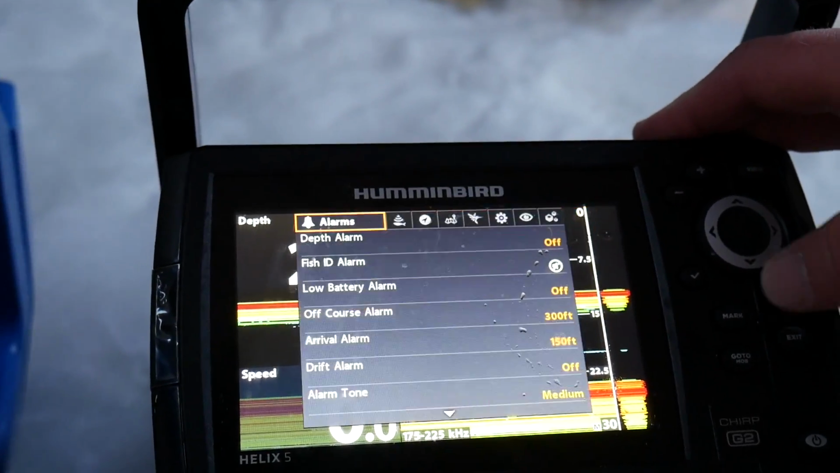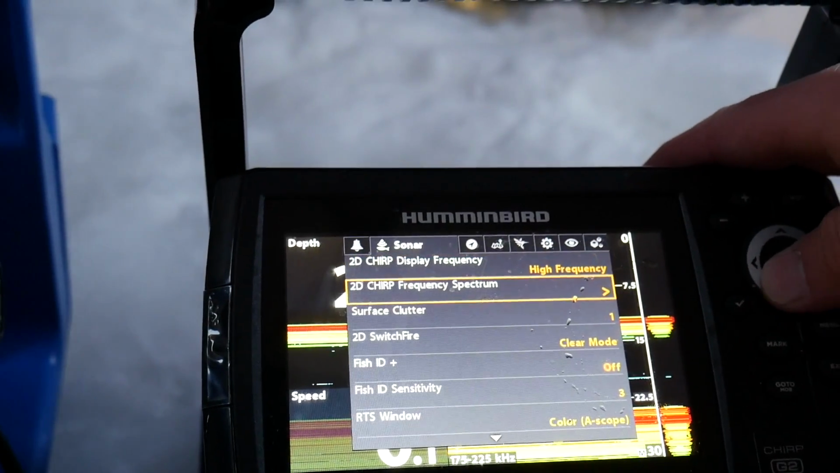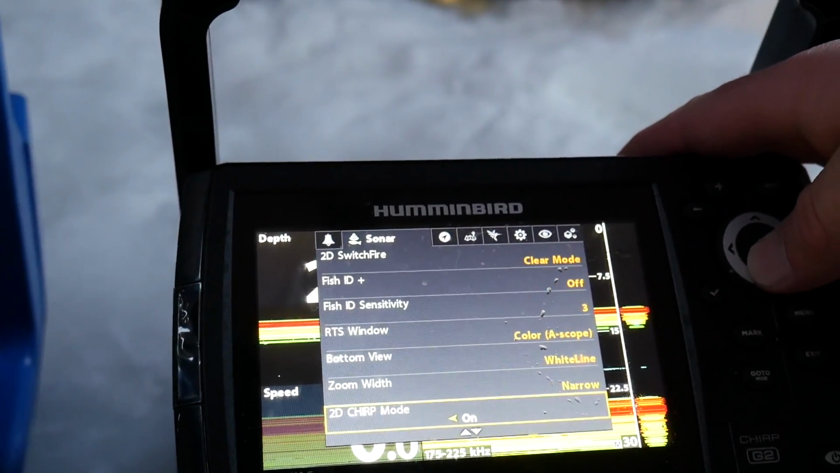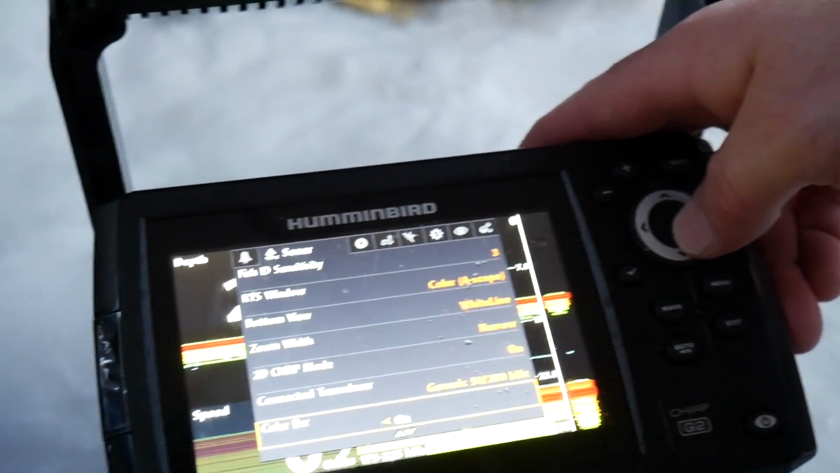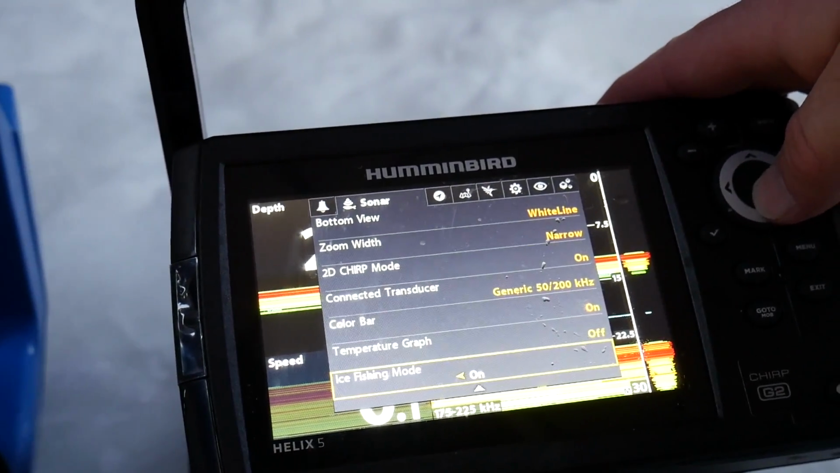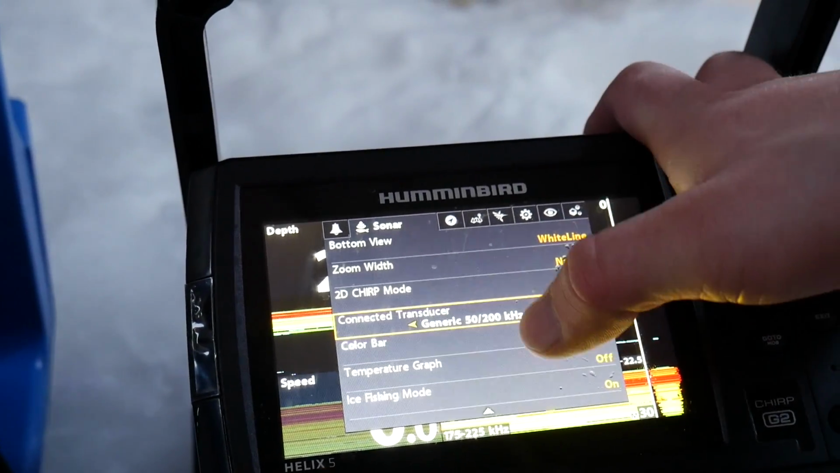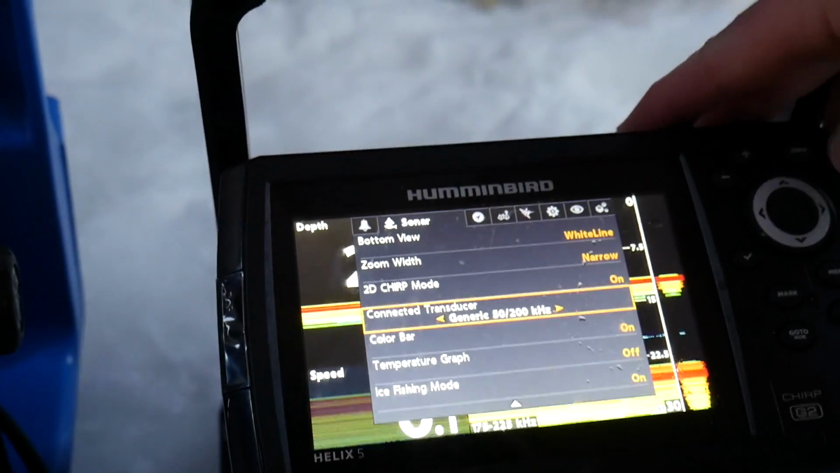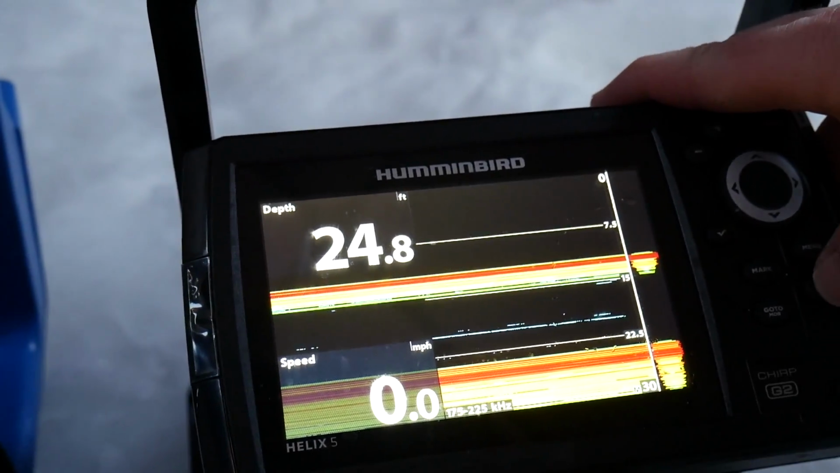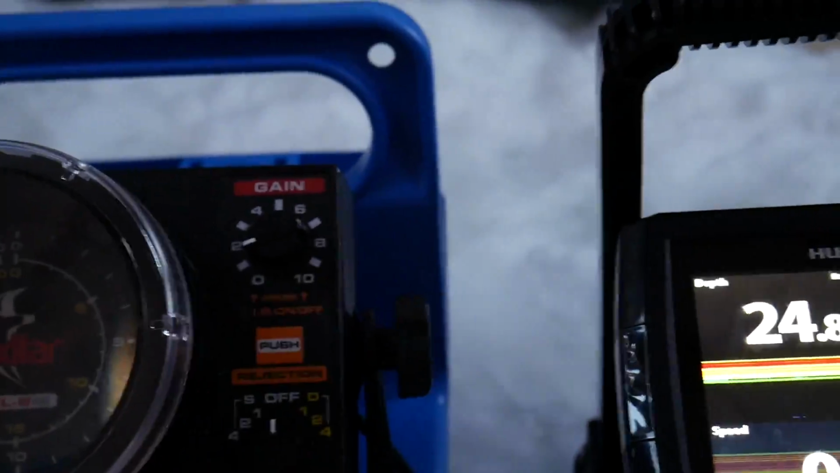So you can actually choose your different frequencies. You can switch fire. This is a very complicated unit compared to the Vexilar, which is just on and off. This is much more complicated. You can even choose your transducer. I have generic 50 by 200 kilohertz. It seems to work the best, so that's what I use. But yeah, let's get fishing, boys, and I'll show you what these units do differently.